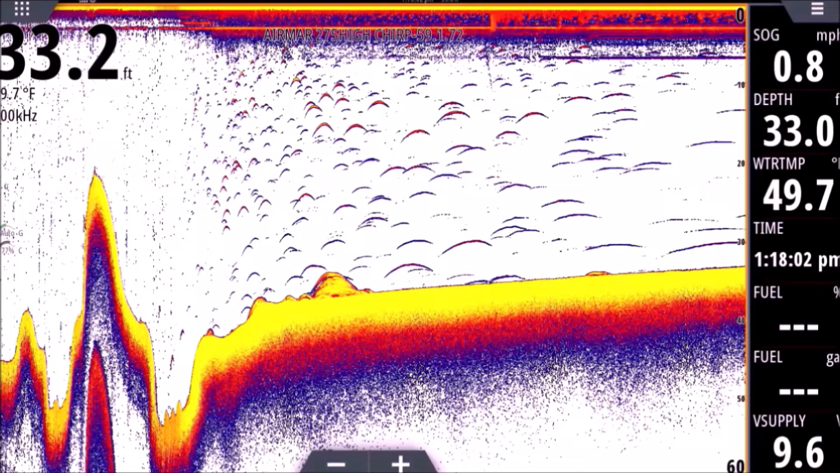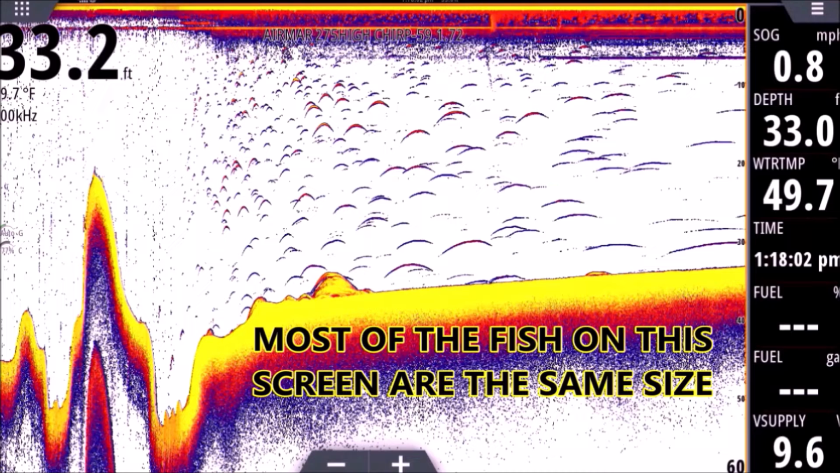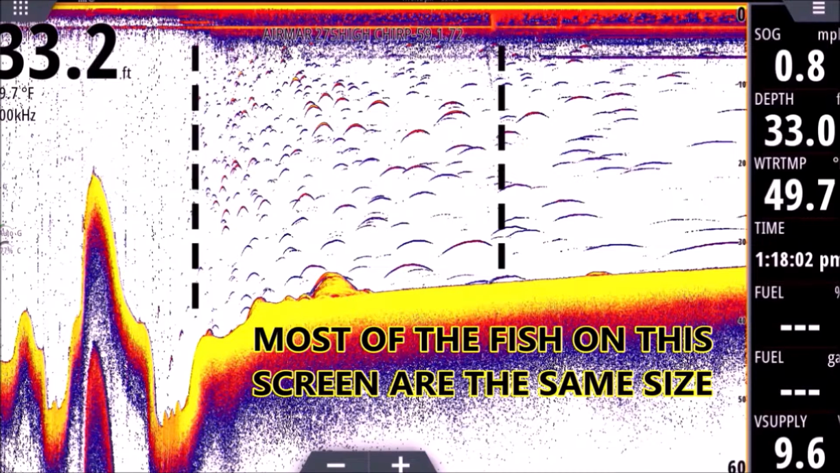All right, so you're going to see here a whole lot of different sizes and shapes to these returns. These are all the exact same size fish, more or less. We were in a creek channel here, and I was netting shad. They were small, in the 3-inch to 5-inch range. We were netting them, so I know the size. What I did was I ran over them on plane, and then I dropped off a plane just to see how they would look different.